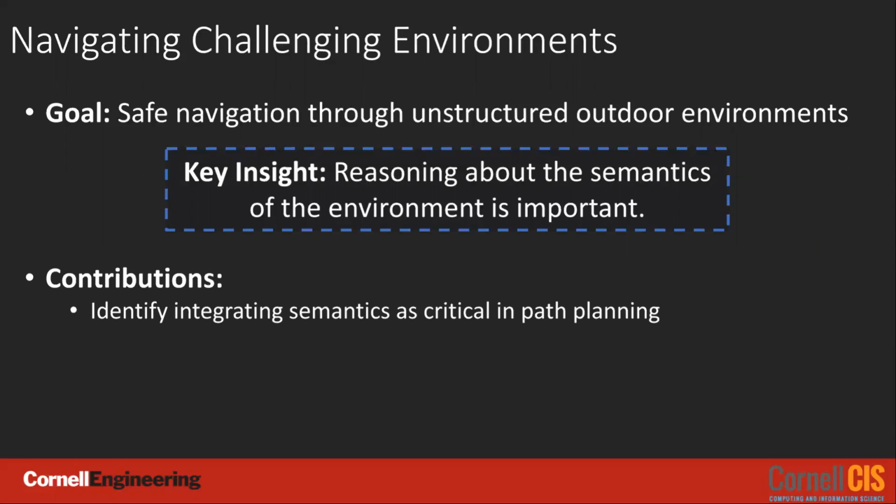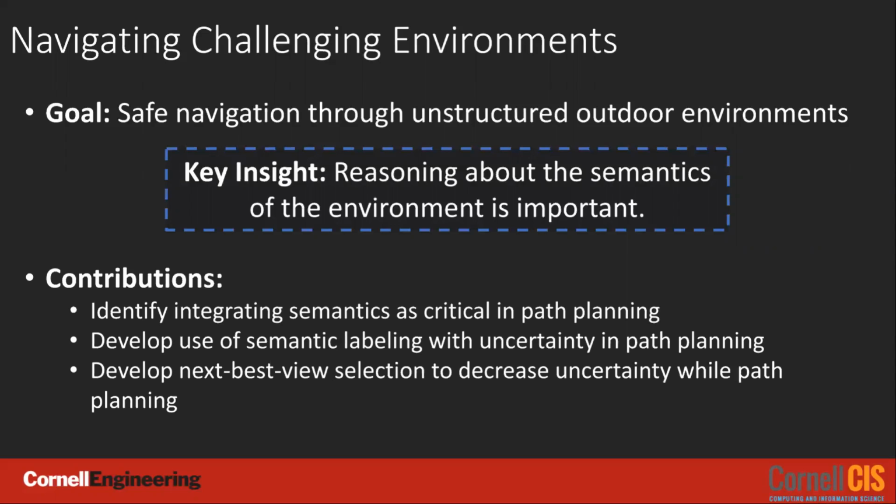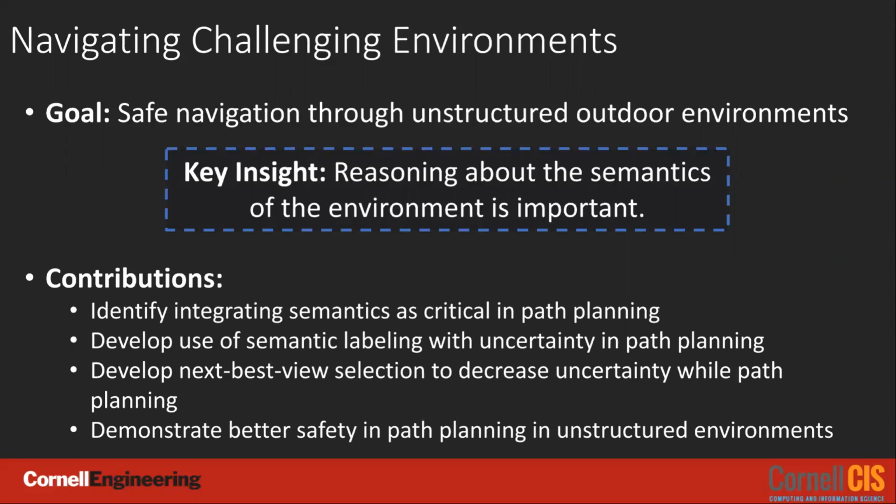The contributions of this paper are: we identify integrating semantics as critical in path planning. We develop a method to use semantic labeling with uncertainty in path planning. We develop next best view selection to decrease uncertainty while path planning. And we demonstrate better safety in path planning in unstructured environments compared with baselines.